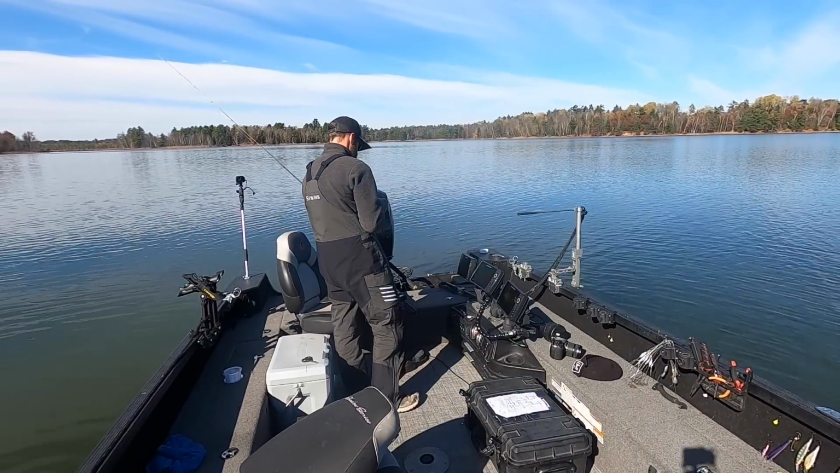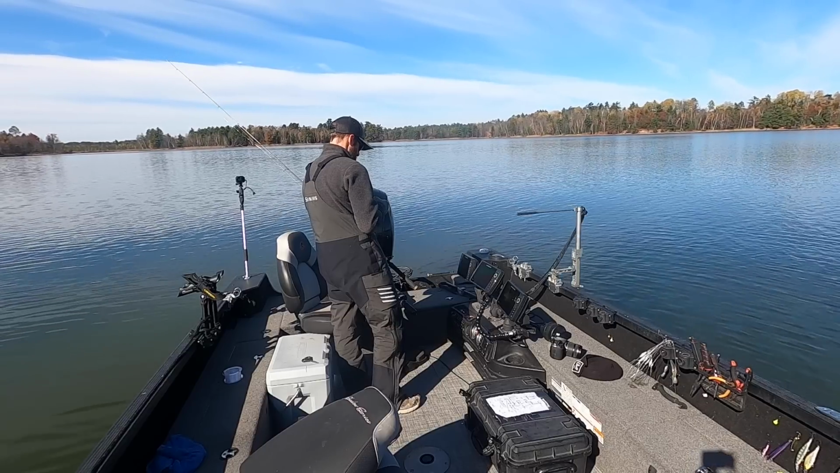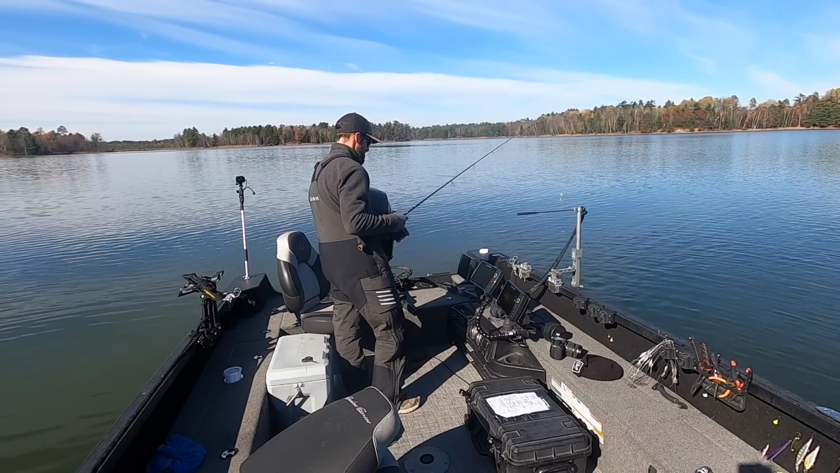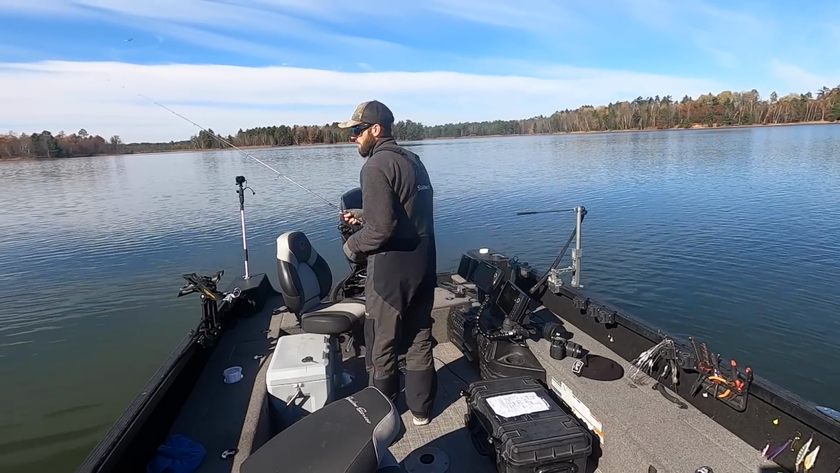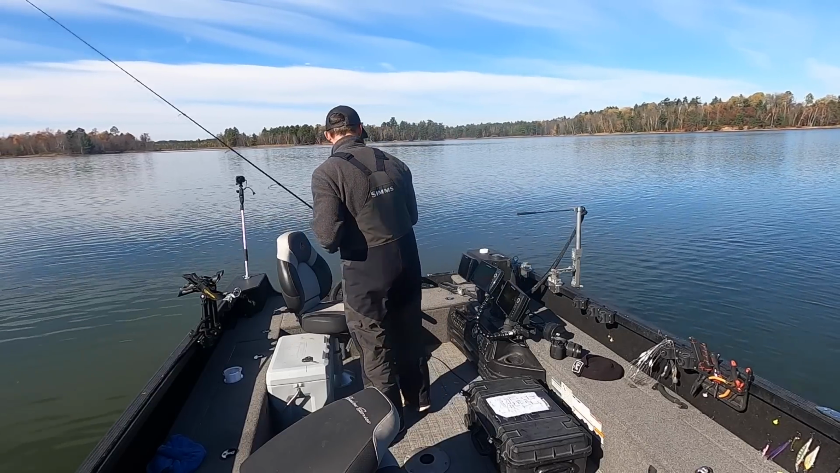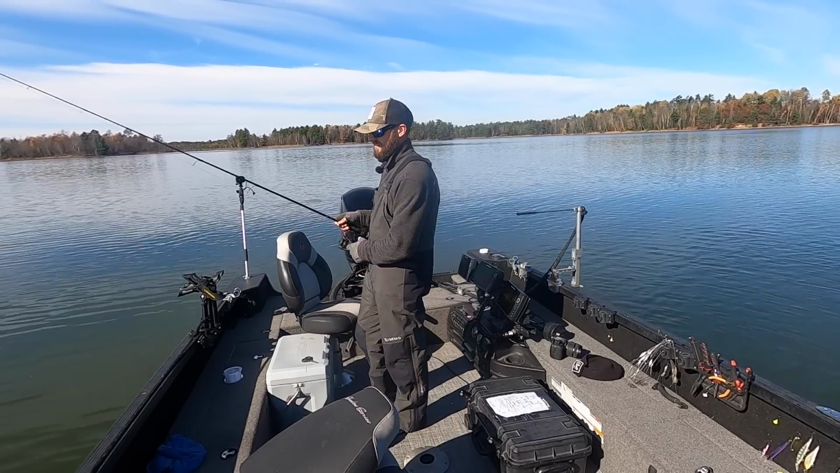So the best thing you can do is fish live bait, fish a really light jig, and just make these real short-range little flips to keep it right in those pockets that are just a little bit more void of weeds. And that's definitely the deal.